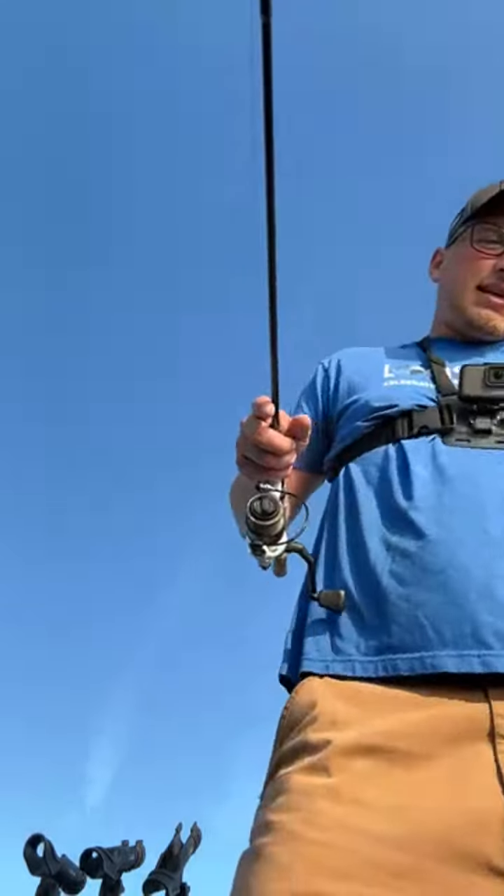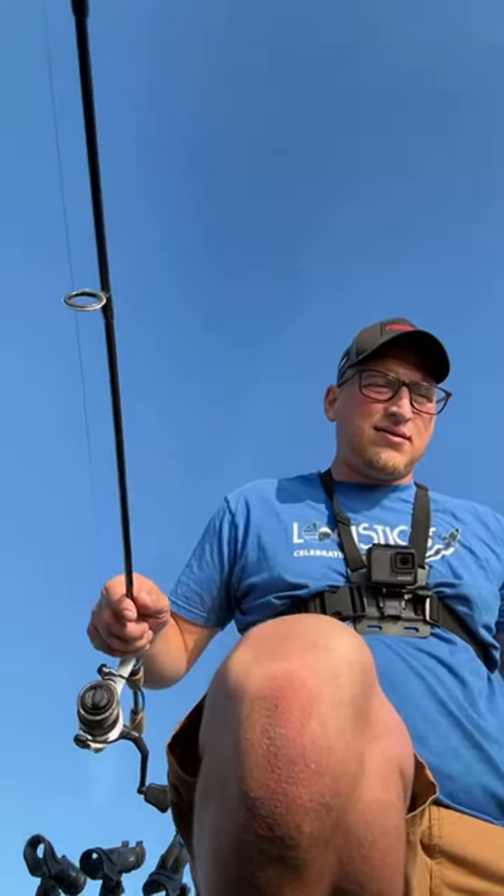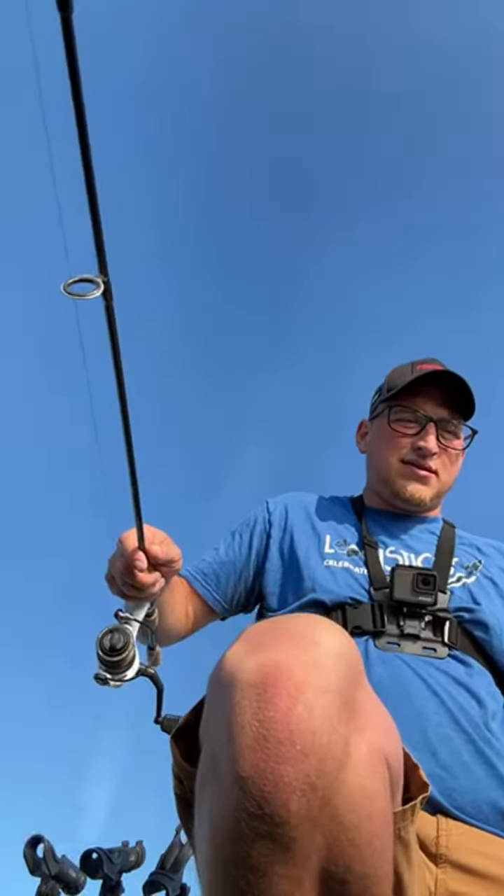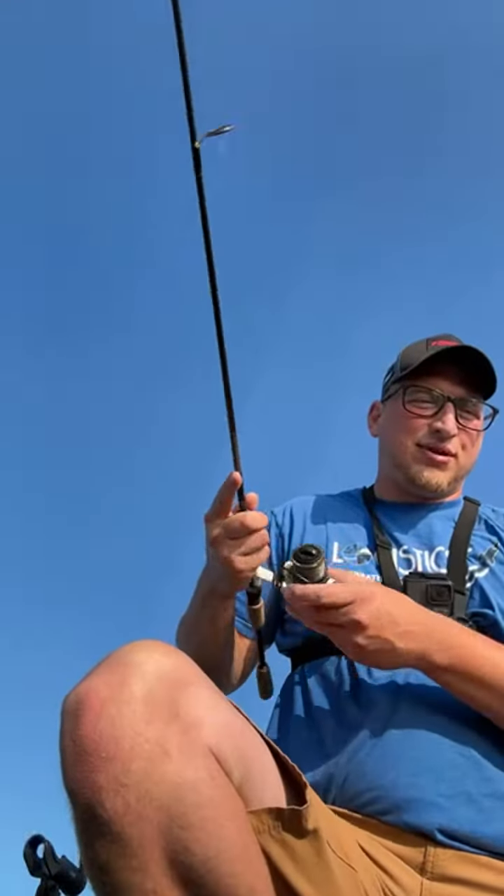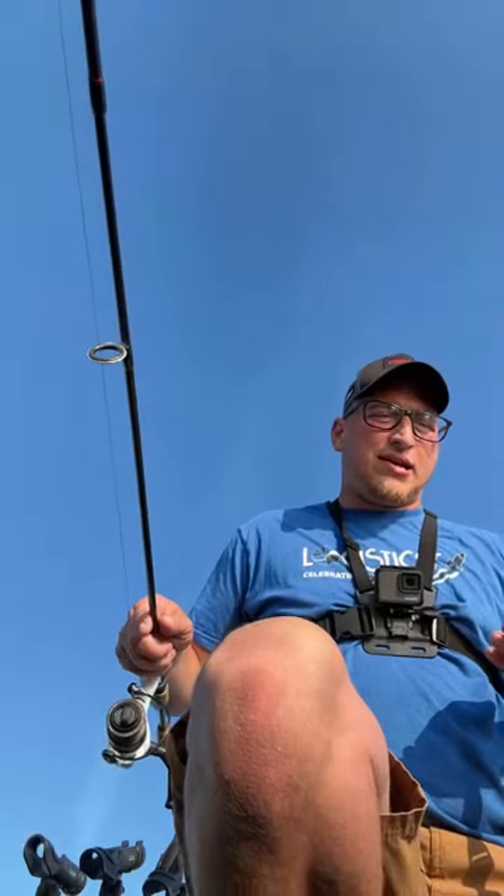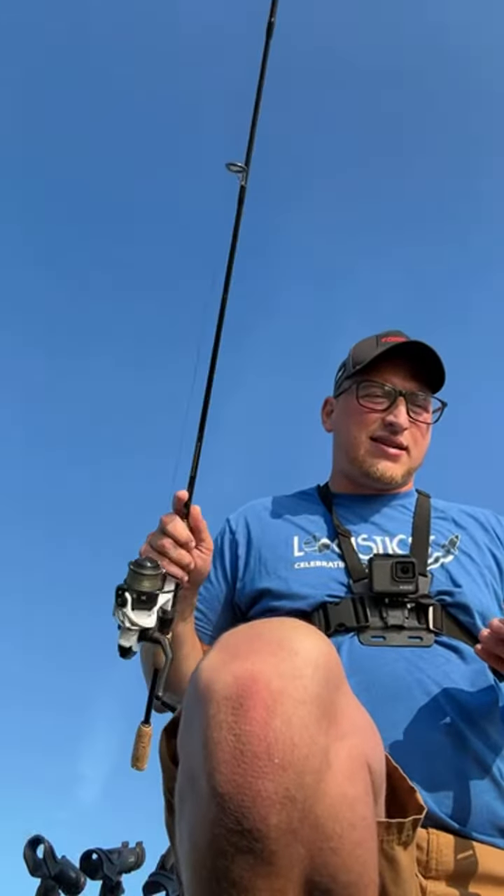And they're being negative. The bigger ones are just sitting below the smaller ones. The smaller ones are kind of going at it. The big ones are just sitting there.